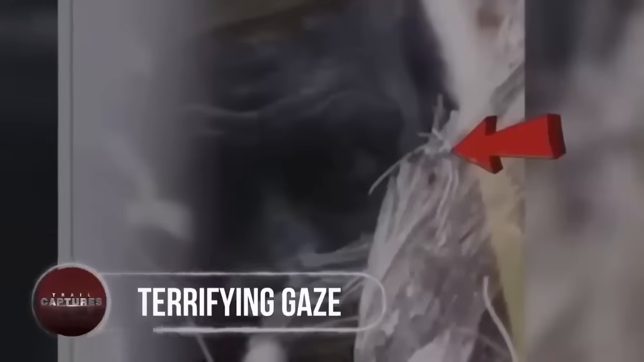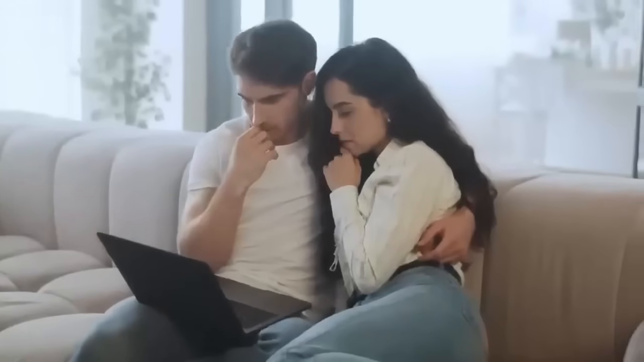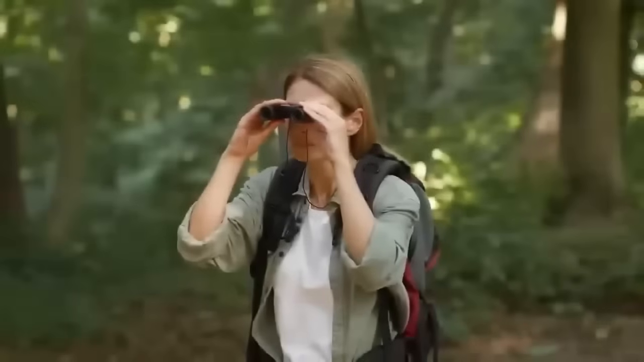Terrifying gaze. A shocking image emerged on the internet, captivating everyone with terror-stricken curiosity. The horrifying creature in the picture stared directly into the camera, leaving a trail of panic among netizens. With numerous Bigfoot sightings, it seemed plausible that the mythical creature lurks in the woods. The chilling gaze of this enormous black figure gives the impression that it was peering right at the viewer.